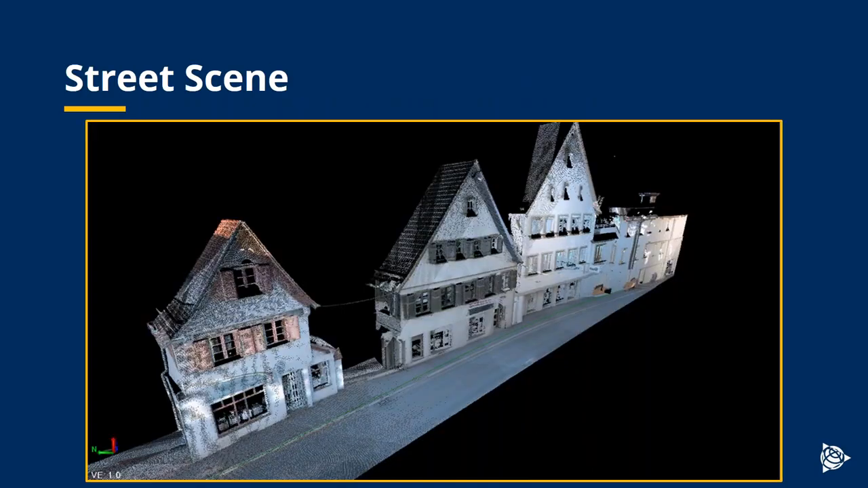Here's some data of a street scene in Germany, colorized point cloud. As you see, data looks very nice. That's not a photograph, by the way. That is the point cloud.